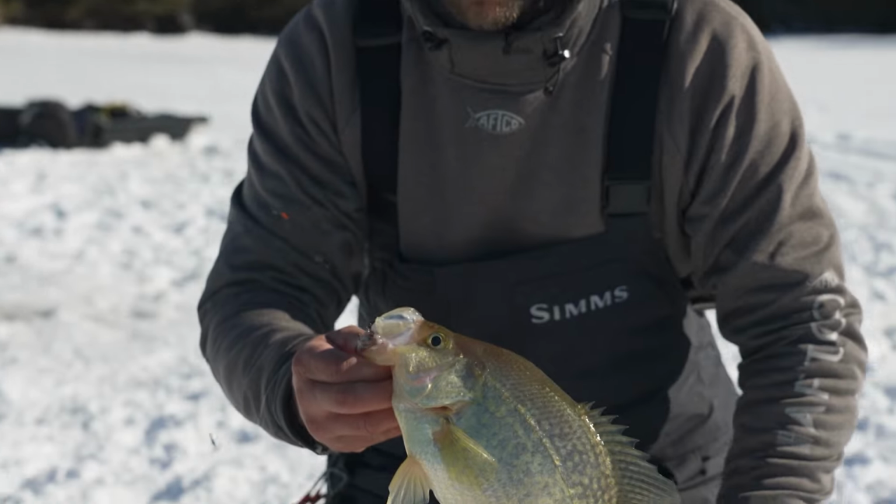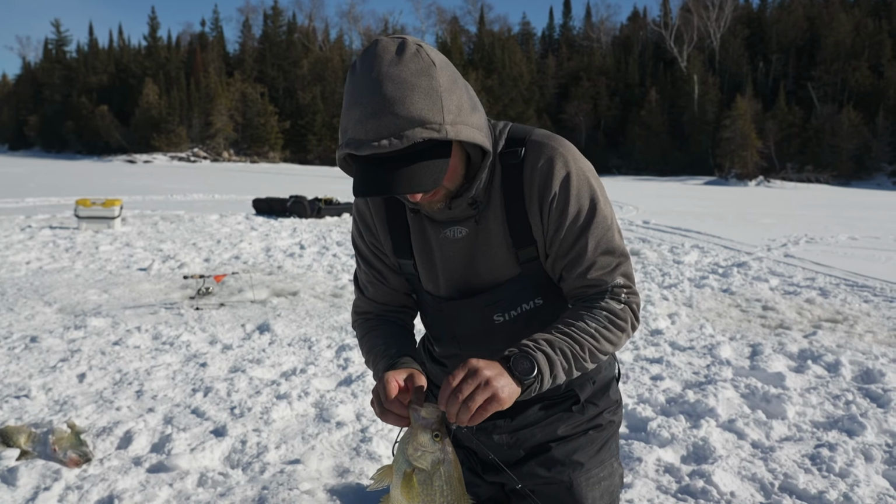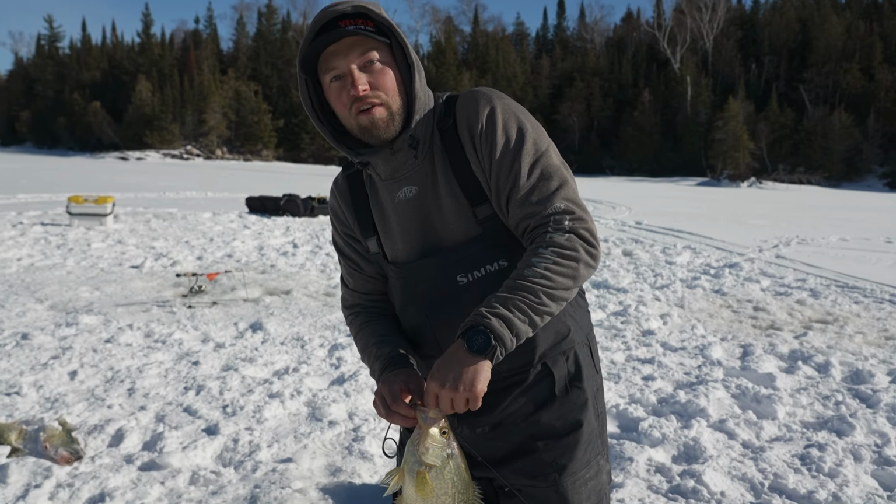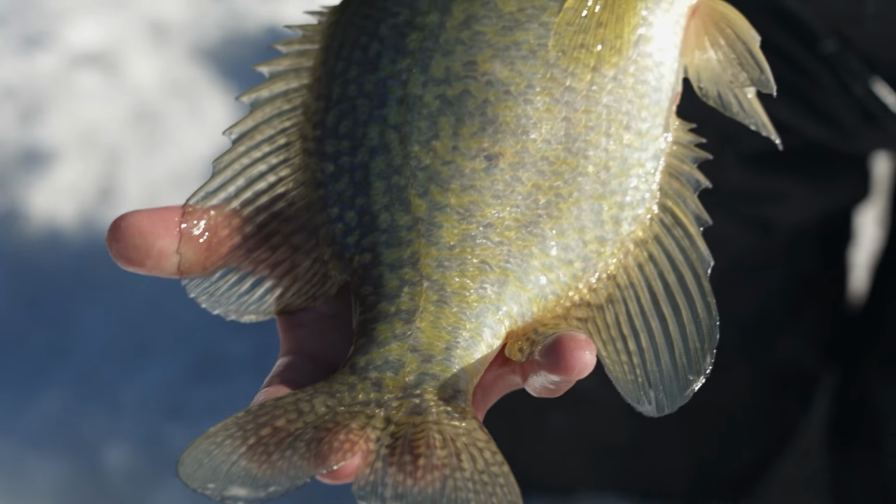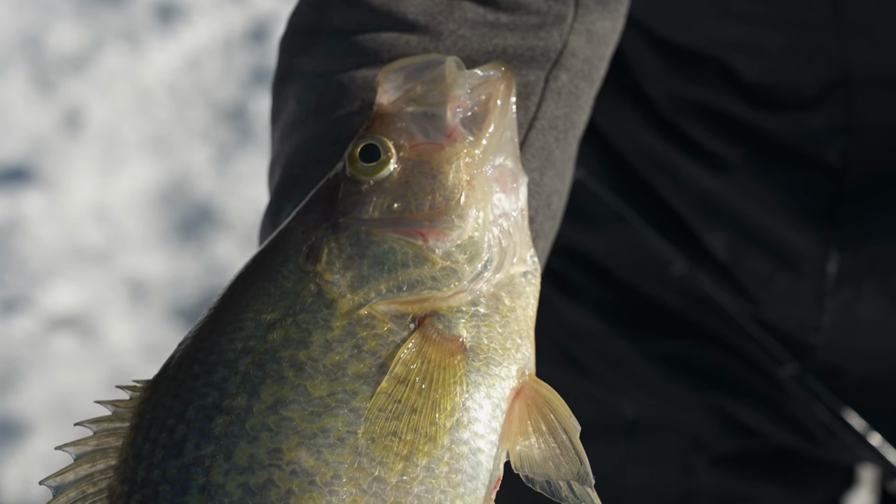An absolute sow of a crappie. I can't get over how big these crappies are. Look at this thing, and just engulfing the bait. Look at the size of these things. Look at that. Absolutely massive. This is insane.